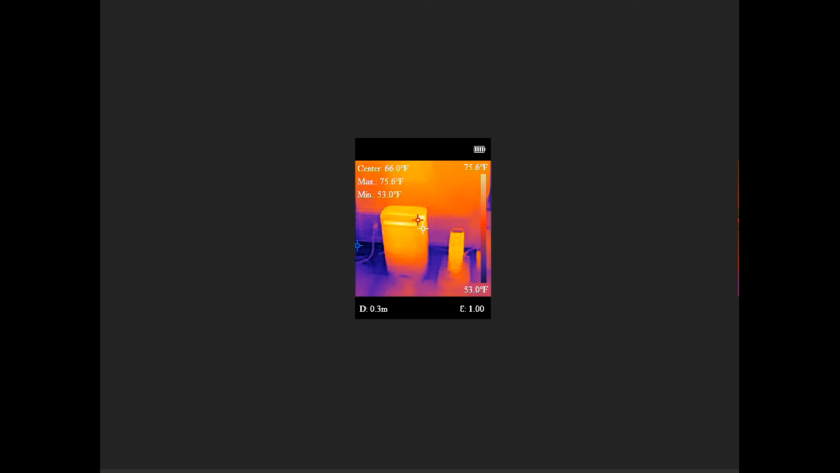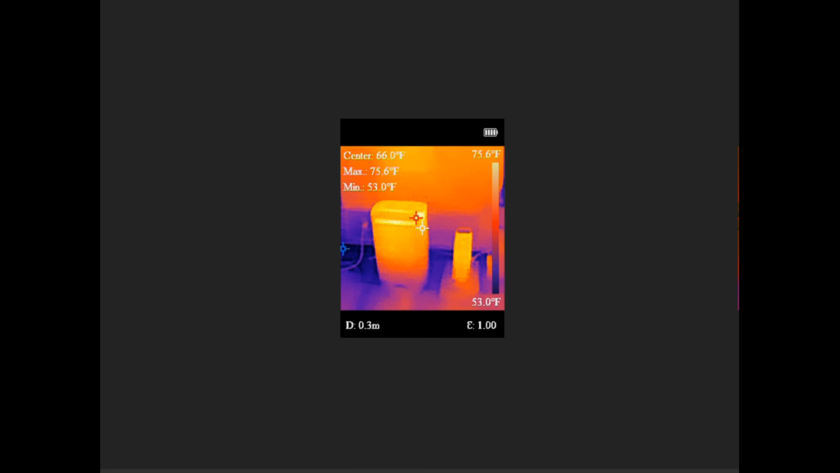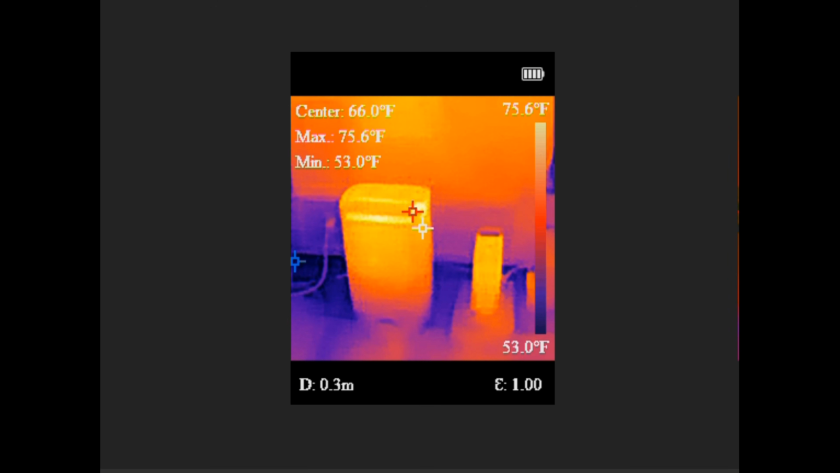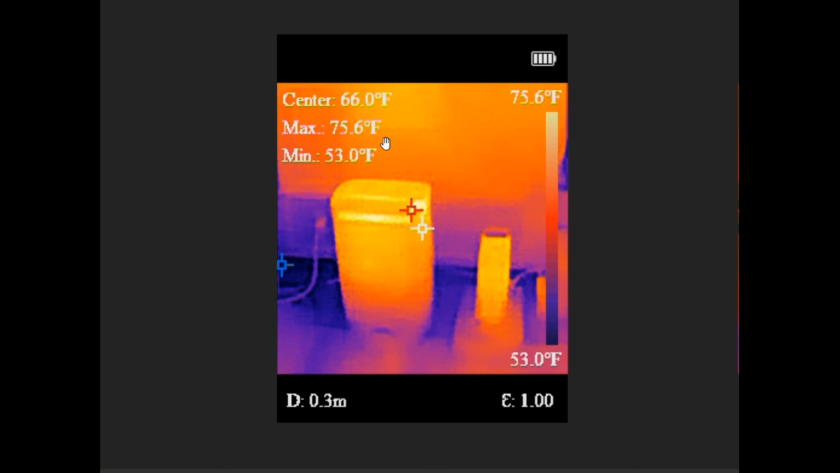I'll just increase the size here. It comes into the laptop as an image that's 320 by 240 pixels. So we'll just increase it. You can see it's a little bit blurry here. But the way I have it set up, it's showing me the center is white, max is red, and minimum, coldest, is blue. So the little dots will move around and tell you where the coldest temperatures are and the hottest. Anyway, let's go to the next image here.